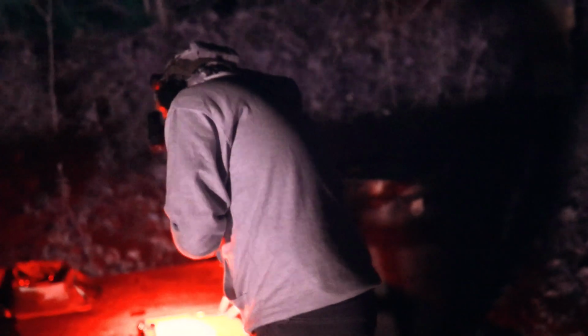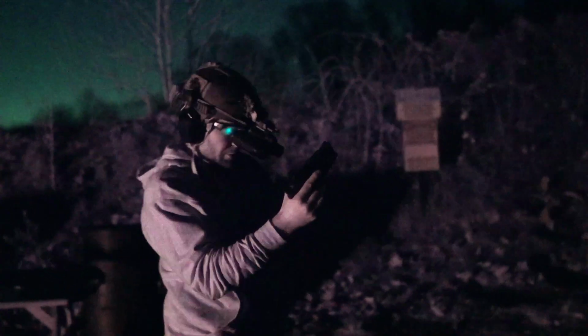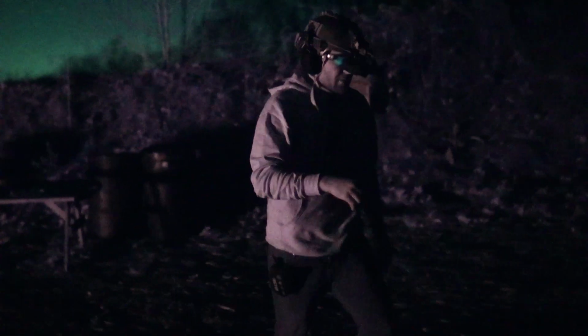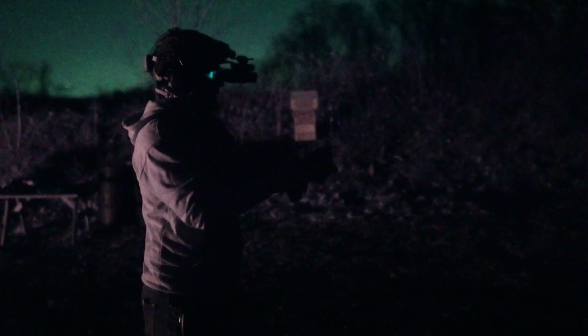All right, so the next drill that we're gonna do is a 1, 2, 3, 4 drill. And we're doing this at 10 yards. And I also want to switch my mag here quick. Just top off. So here at 10 yards, I'm gonna do 1 round in the center, 2 rounds to the left, 3 on the right, and then 4 in the center again. Just make sure that's seated. Good to go. All right, on the beep.